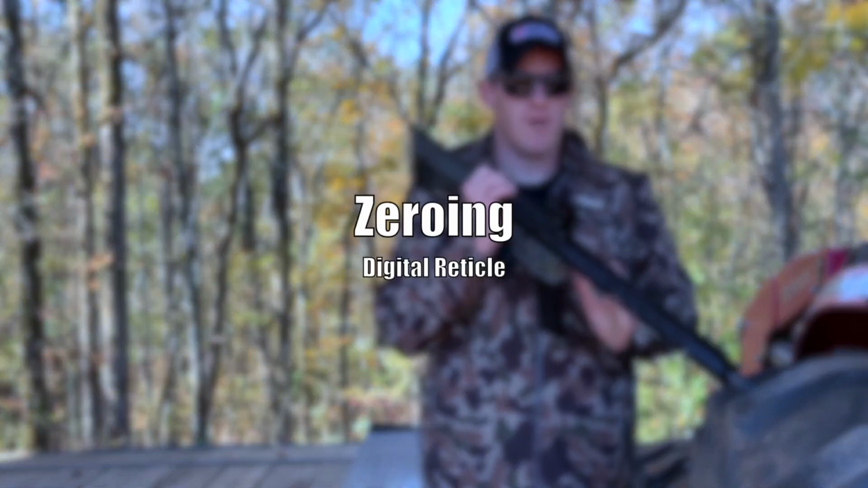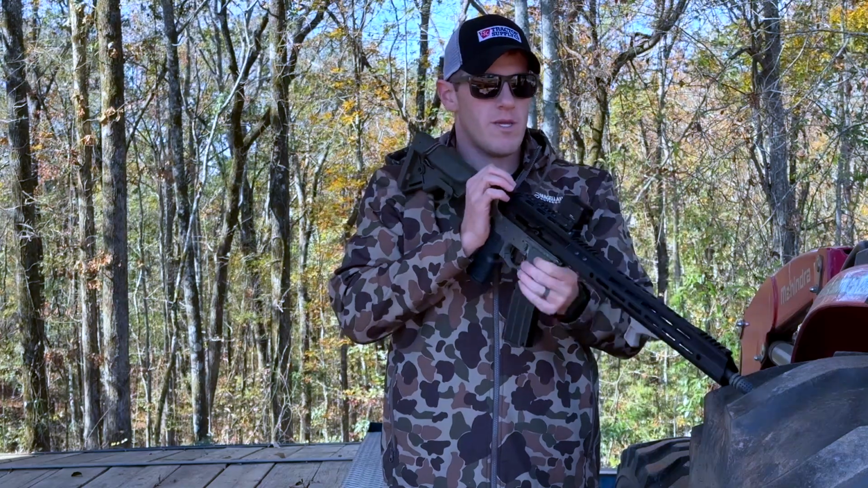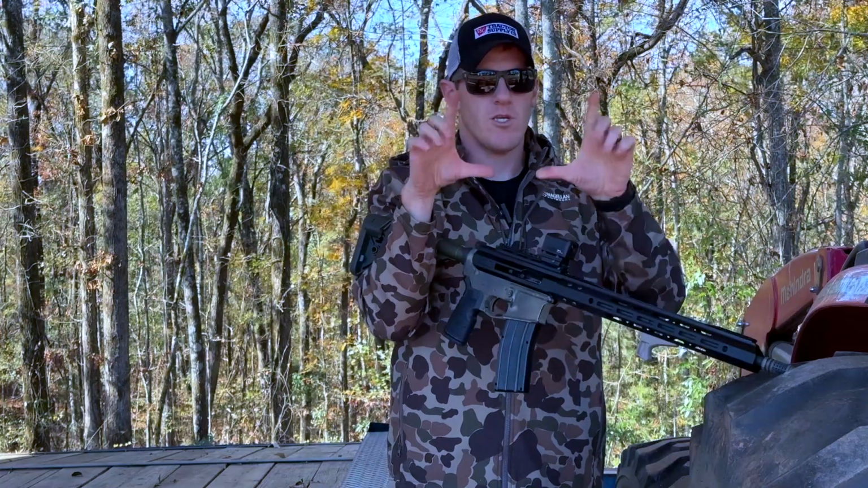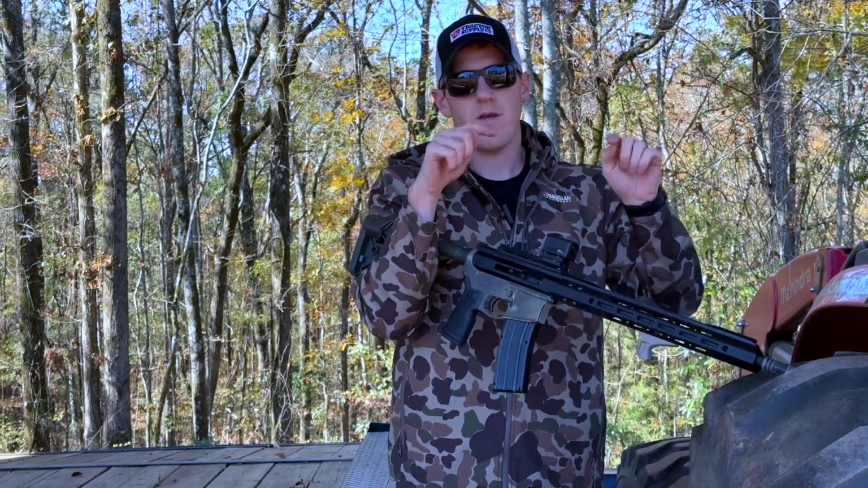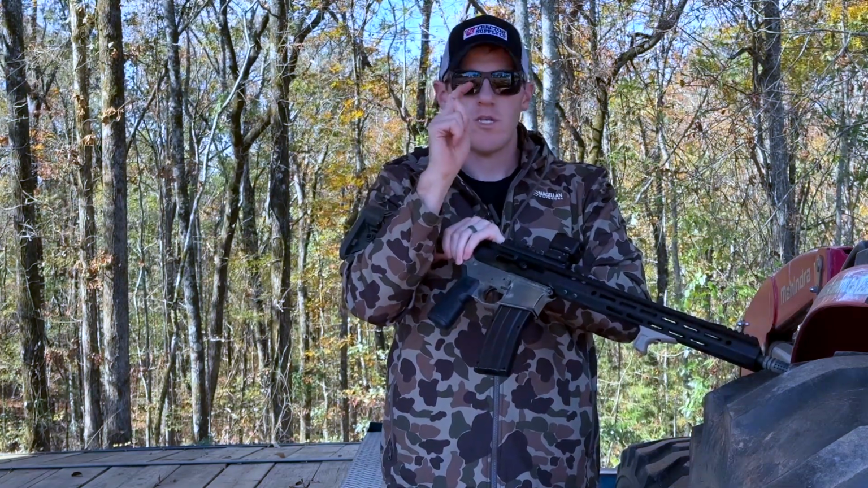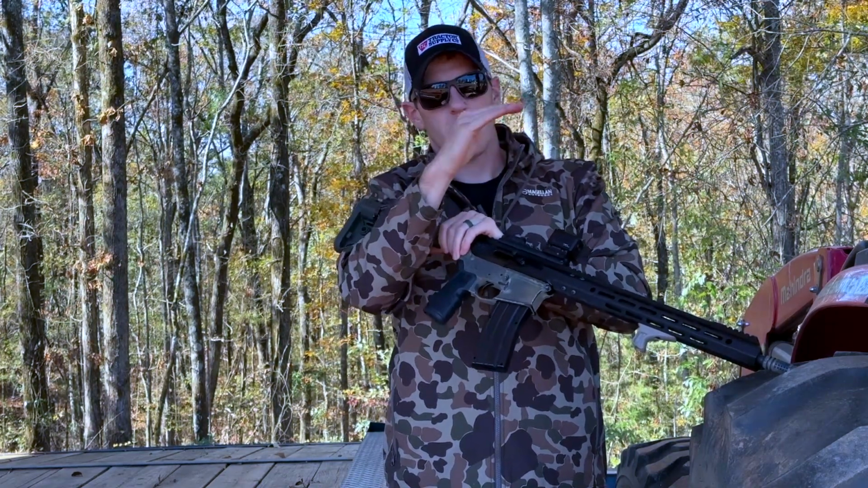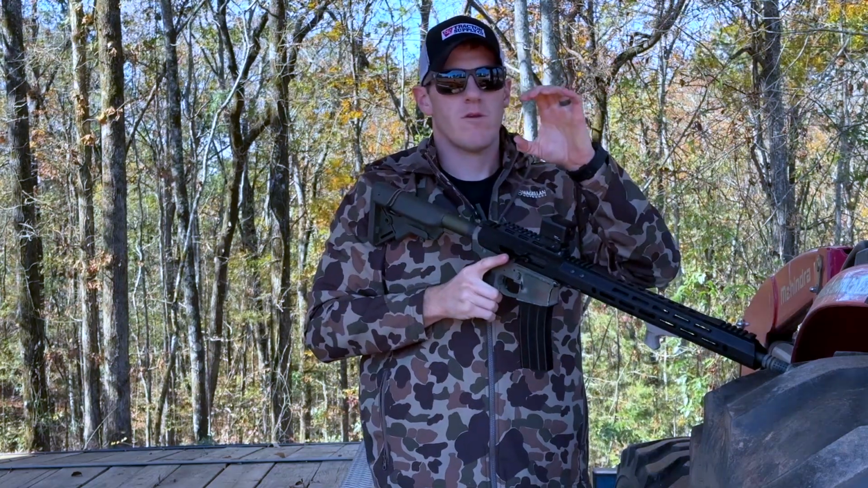All right, so once you get this thing mounted, you've got to zero it. It's just like any other digital optic. It has a digital reticle on it. And we mentioned the pixels earlier. It's just a screen with a bunch of little pixels, and the way you zero it, you go into the options, and you have an X and Y axis, and you just tap it, and it moves that digital reticle one pixel at a time until it is where you want it to be, and then you lock it, save it, whatever, and it holds that reticle.